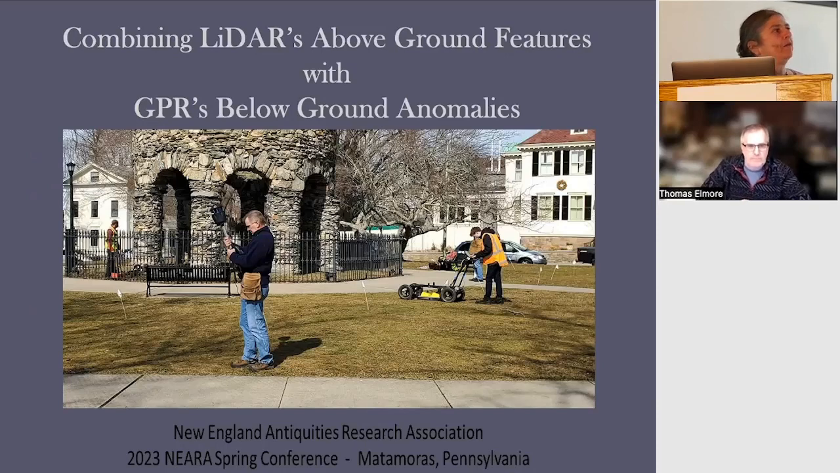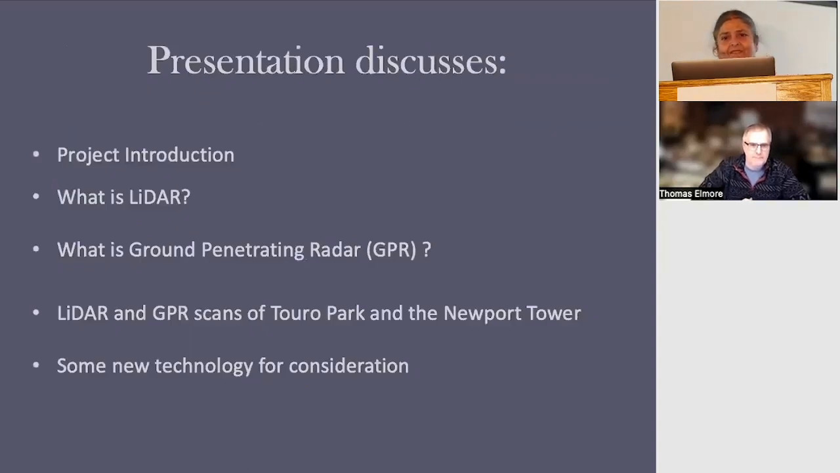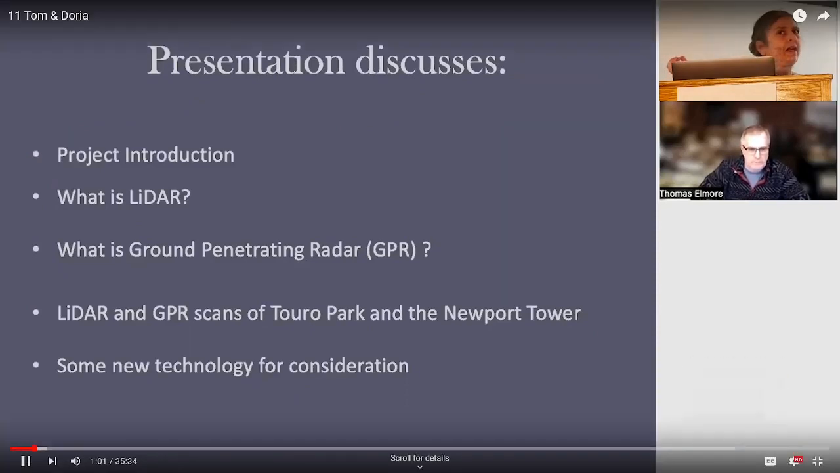Our talk is about just that, combining what's above the ground with what's below the ground. And Tom is the gentleman over there, and I am Doria Katrubis, as you already know. So we're going to go basically into what is LiDAR, what does it do, and then we're going to go a little bit into GPR.